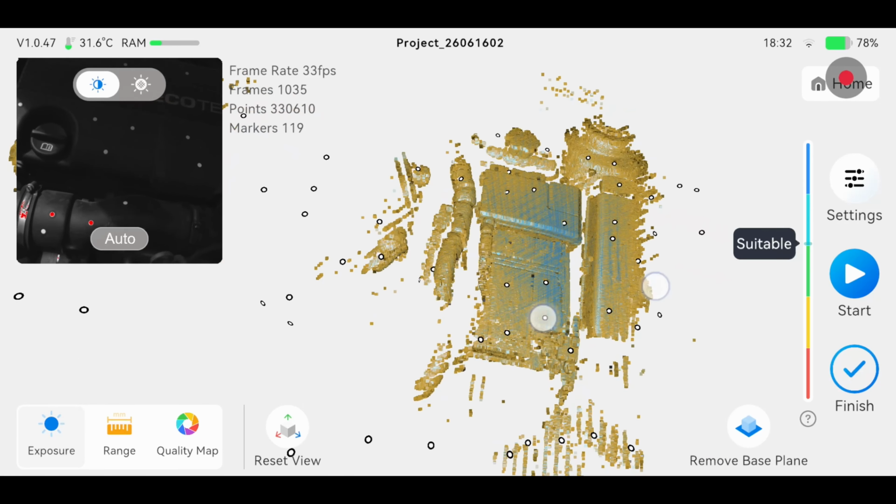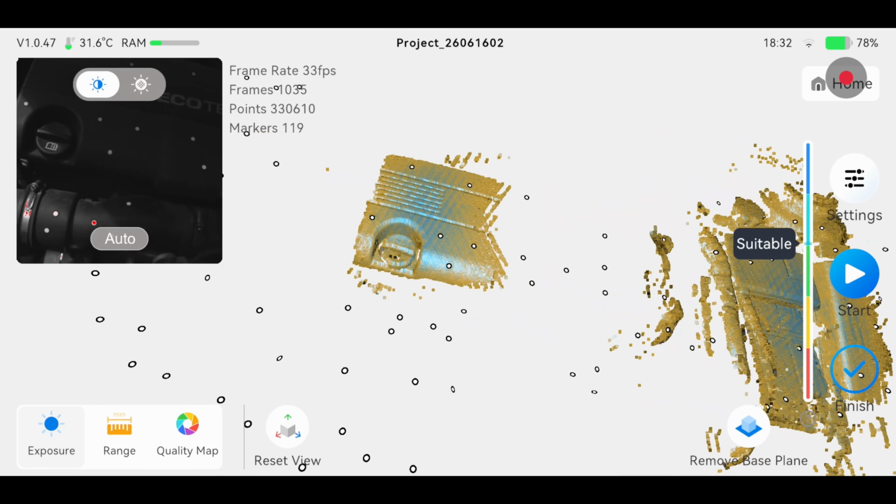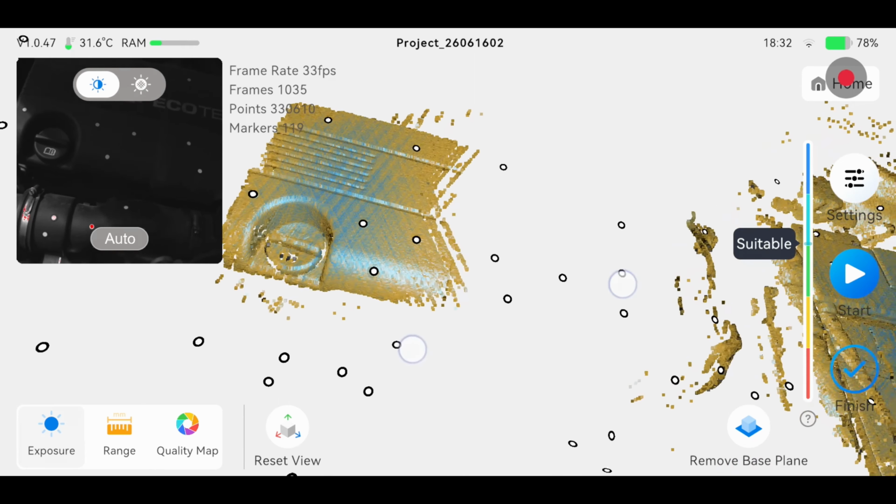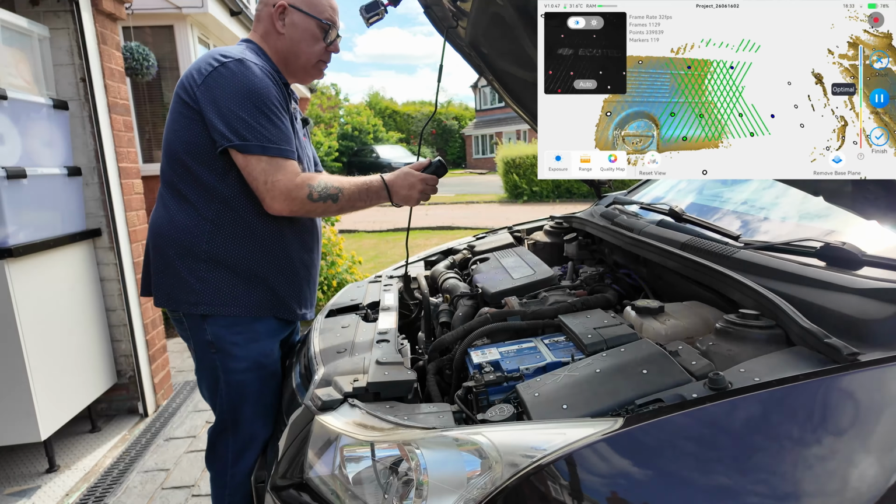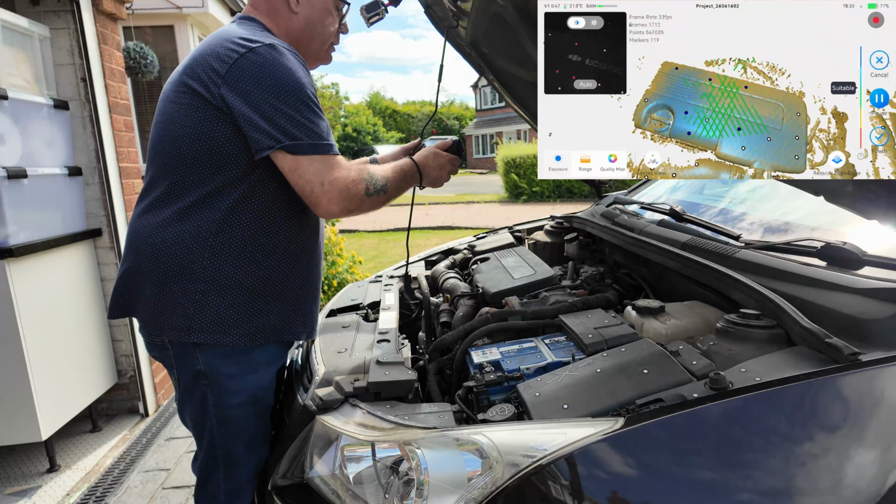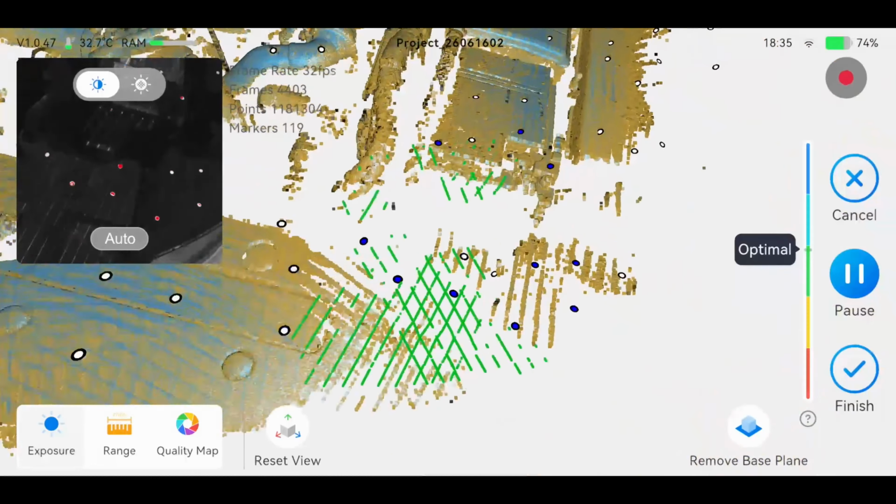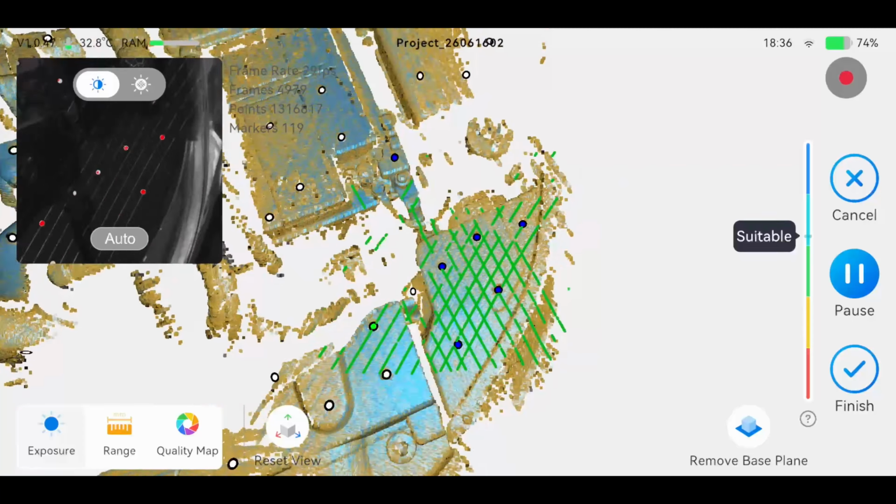Now if this was just normal marker scanning, once you've done that bit there, there's no way in the world you could go into that bit, because it has to map it as it goes along. But it doesn't need to on this. I just sped this up a little bit, but basically I just steadily went over the entire engine as best as I could, making sure that the markers were in sight of the scanner and I was at some sort of an optimal distance.